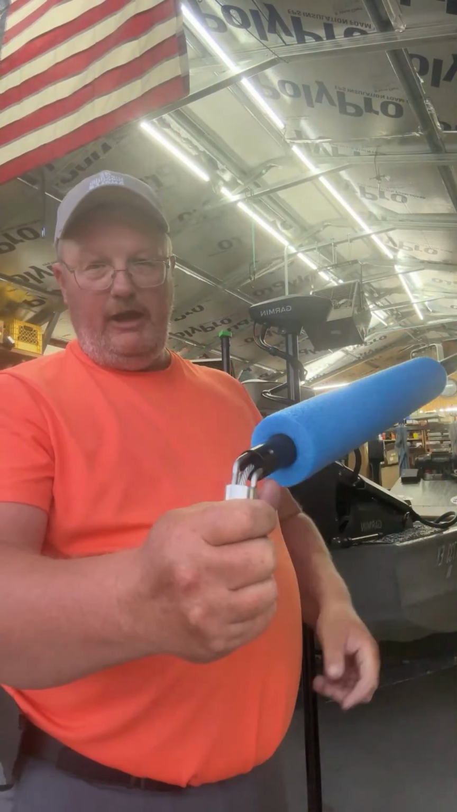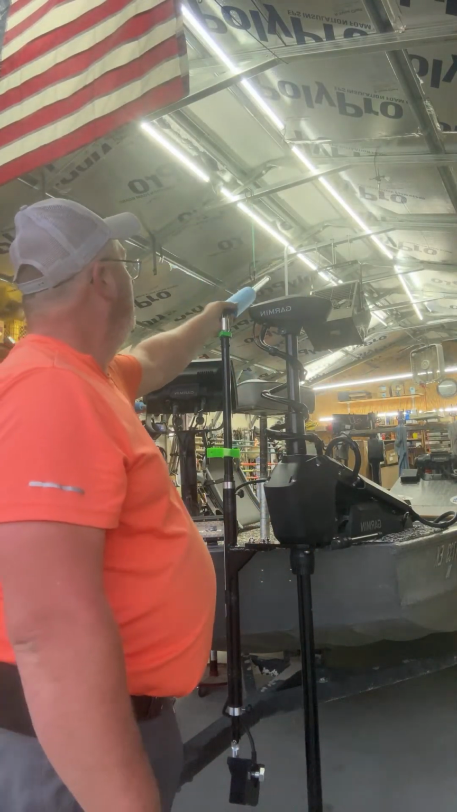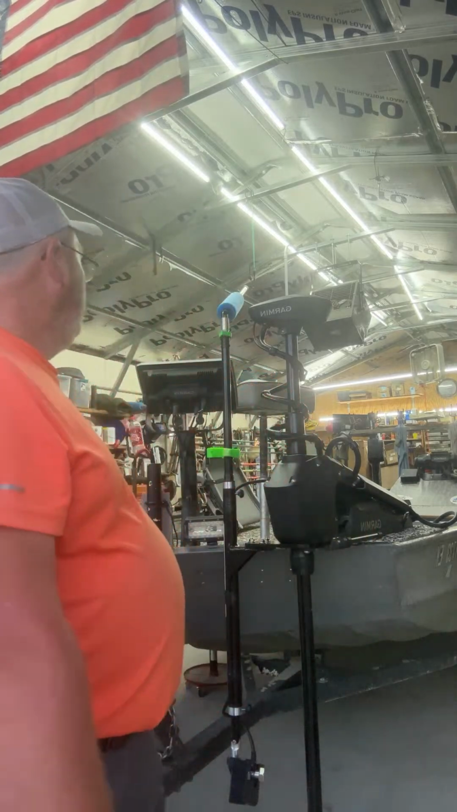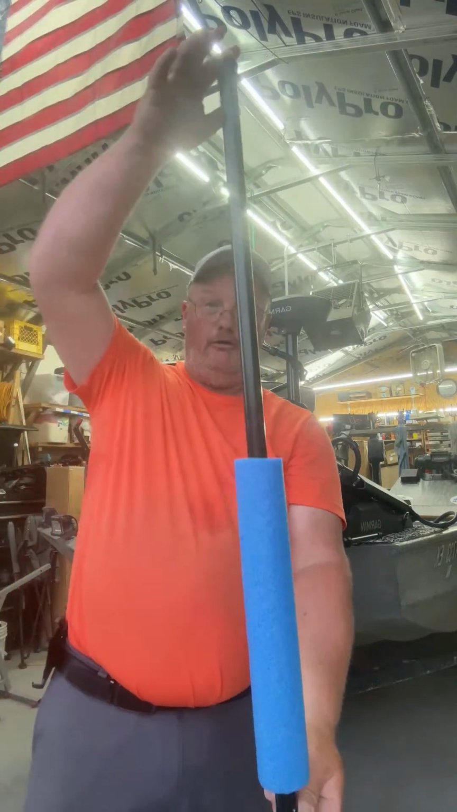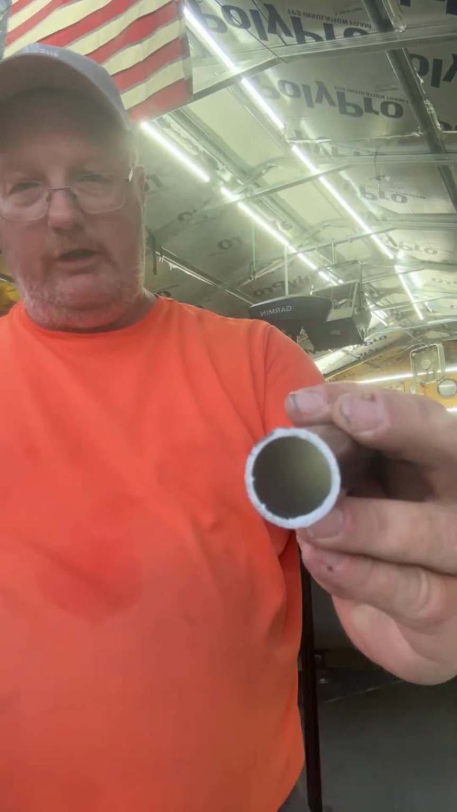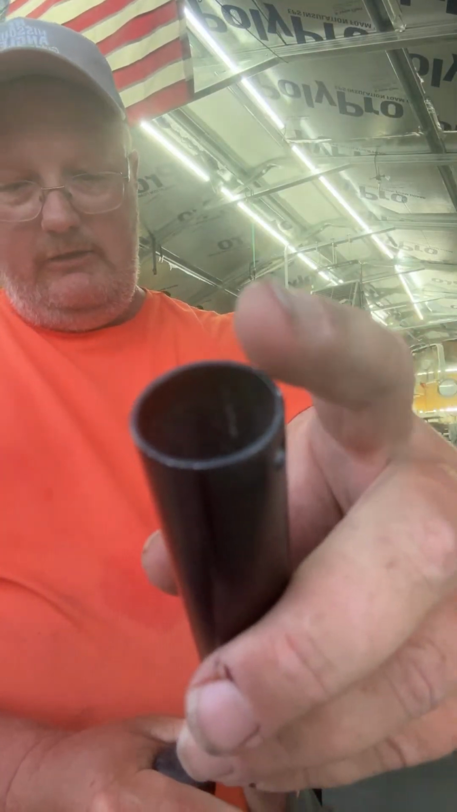It does not flex, so when you put it in, it sticks way up there in the air. That right there hits me about right here. It's that high. And the end of this pole, I think these poles are 45 inches long. One thing, too, when you get them, this is the end, that's where I cut that one that flexes. You can see that's what it looks like.